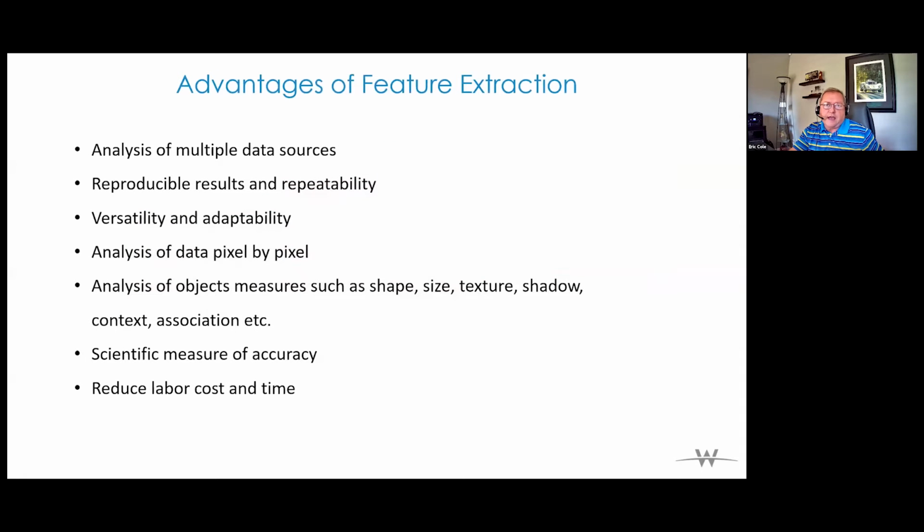So the advantages of feature extraction: analysis of multiple data sources, as we just mentioned. We get reproducible results, whereas in the older days, I guess everybody's probably familiar with heads-up digitizing, looking at an ortho image or an image of some sort and trying to decipher and determine what you're looking at, digitizing it, and then you attribute it as something. Then another person could do that and you'd get a whole different solution. So with remote sensing, using data and algorithms and computer science, you get a reproducible and repeatable product.